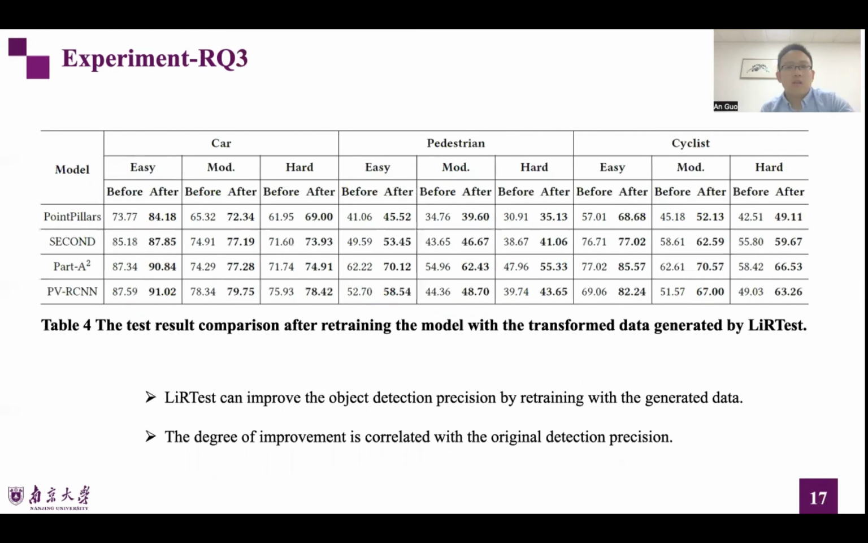Here, we check whether retraining the 3D object detection models with some of the synthetic point clouds generated by LiRTest helps in making the models more robust. We randomly select a small amount of data from mixed transformed point clouds to train for all configurations. Table 4 shows that LiRTest can improve the object detection precision by retraining with the generated data, and the degree of improvement is correlated with the original detection precision.